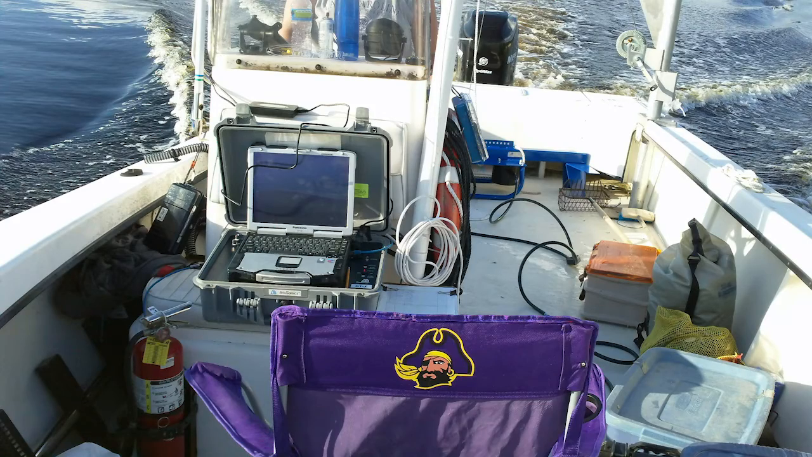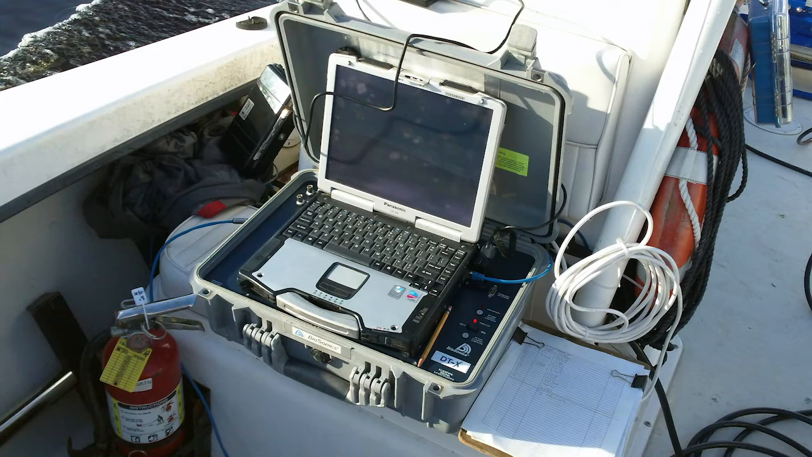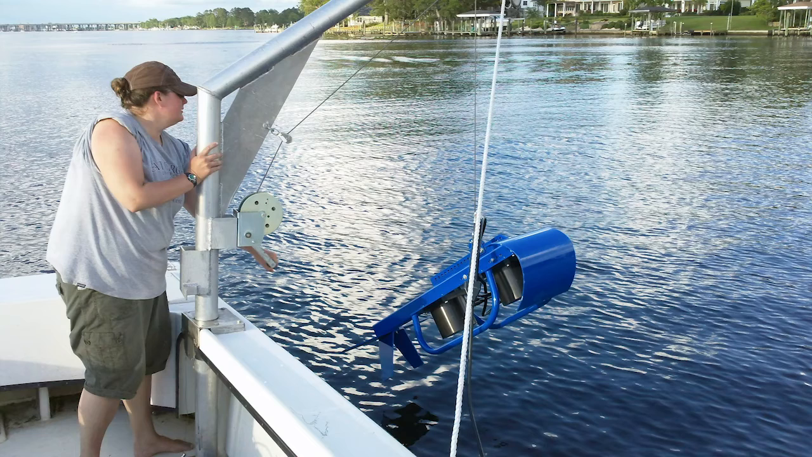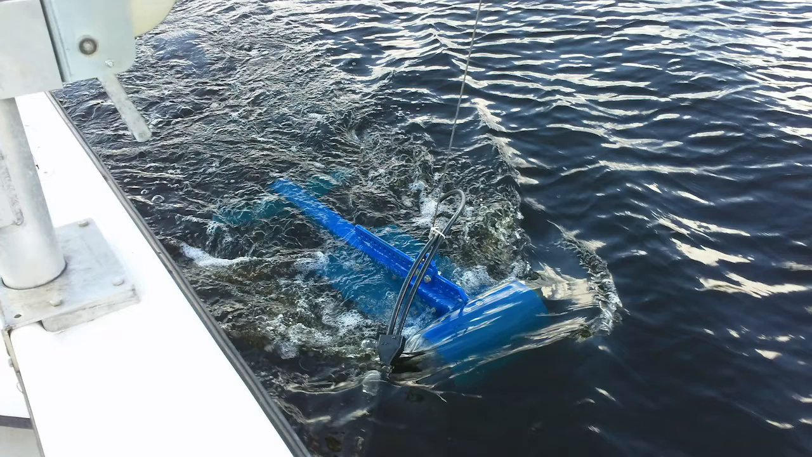So once that whole sonar rig is set up, you've got the laptop running, you put the transducers on the fin in the water, and you run your transect.